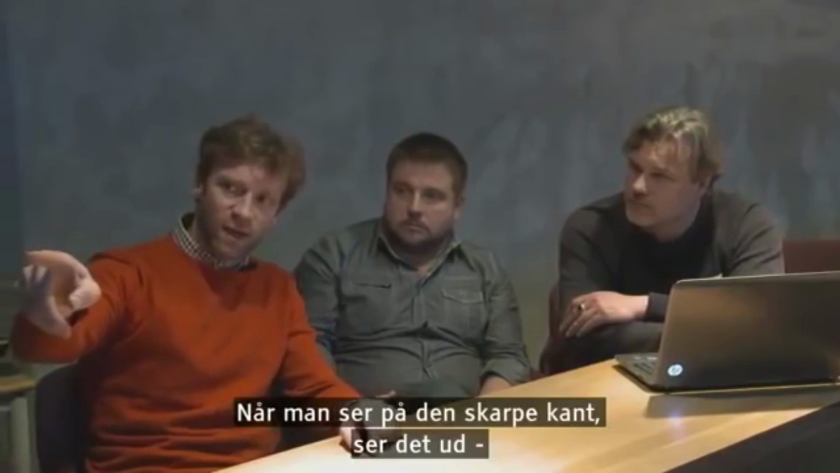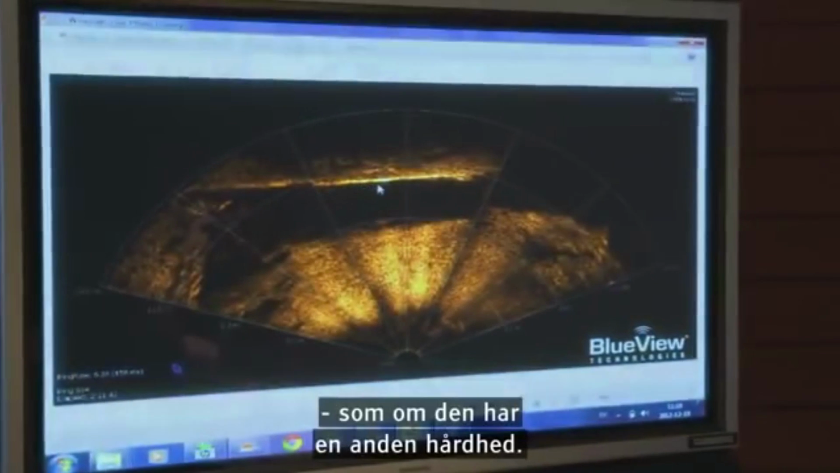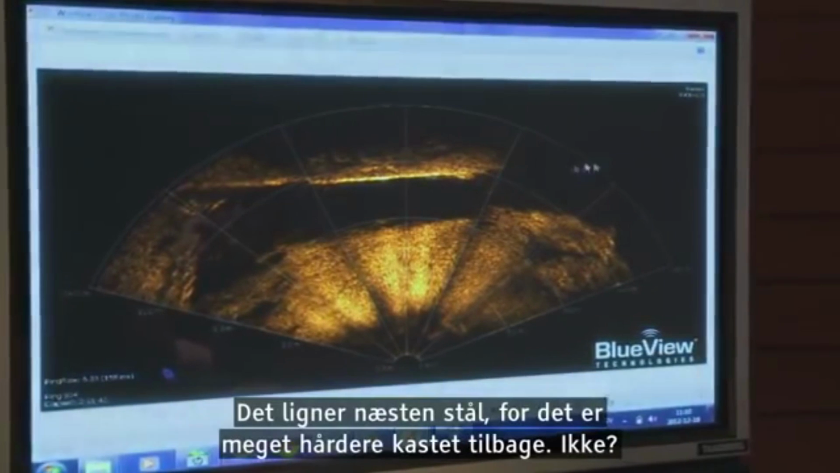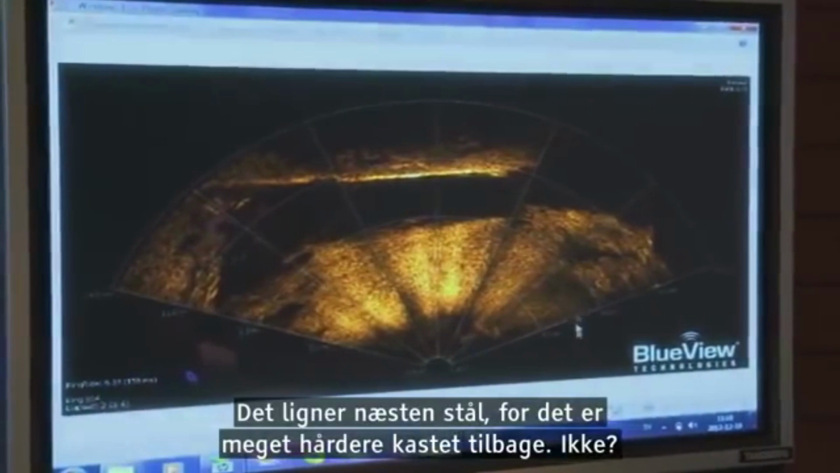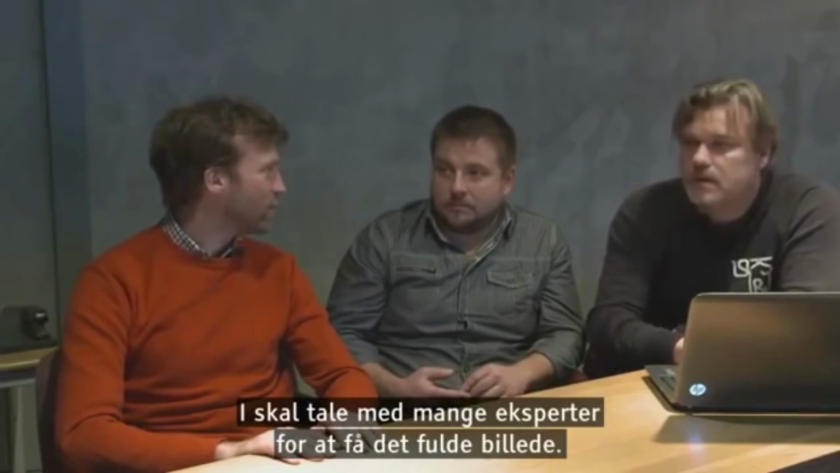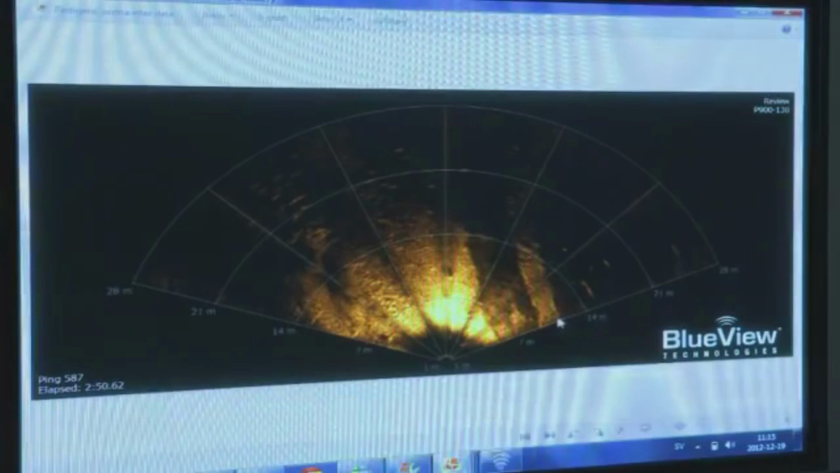To me, when you look at that sharp line, it has a very different density. Yeah. And it almost looks like steel or something, because it's a much harder echo. Don't you agree? Yeah, I do. You have to deal with very many different kinds of experts here to get a full picture. Yeah, for sure. That's the next step. So the regular shape means the object could be man-made.